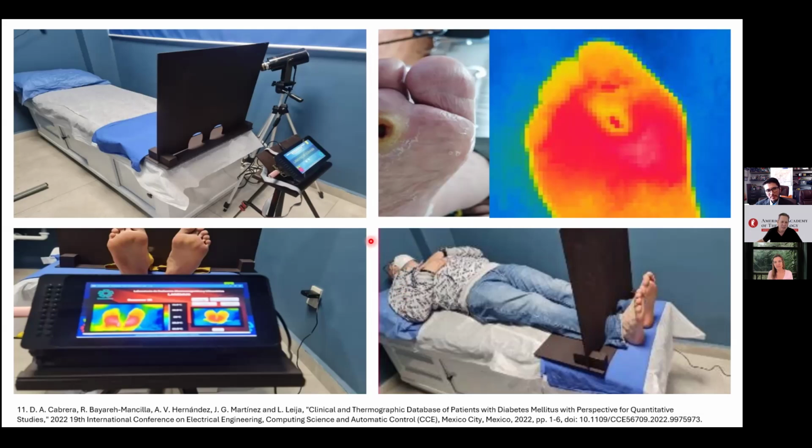With these aspects, I believe we can have a good data basis for the future, and keep comparing the thermal patterns with the clinical parameters and growing in this direction.